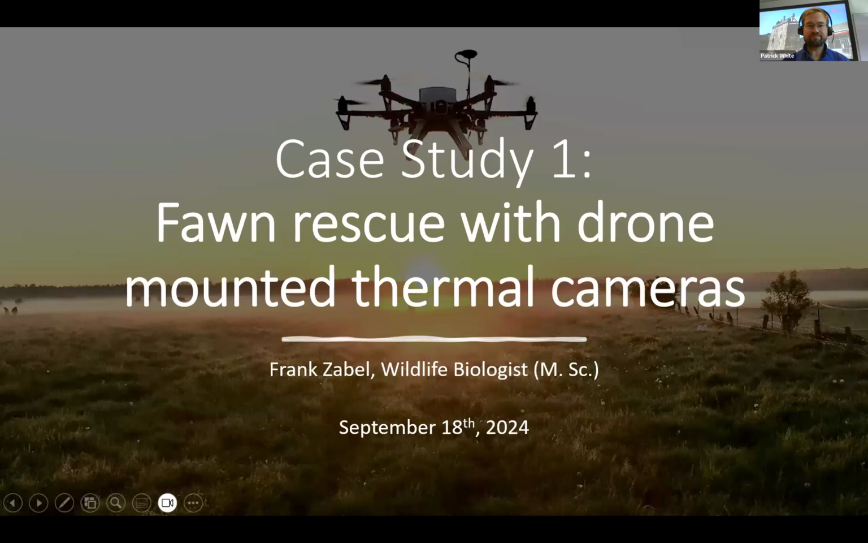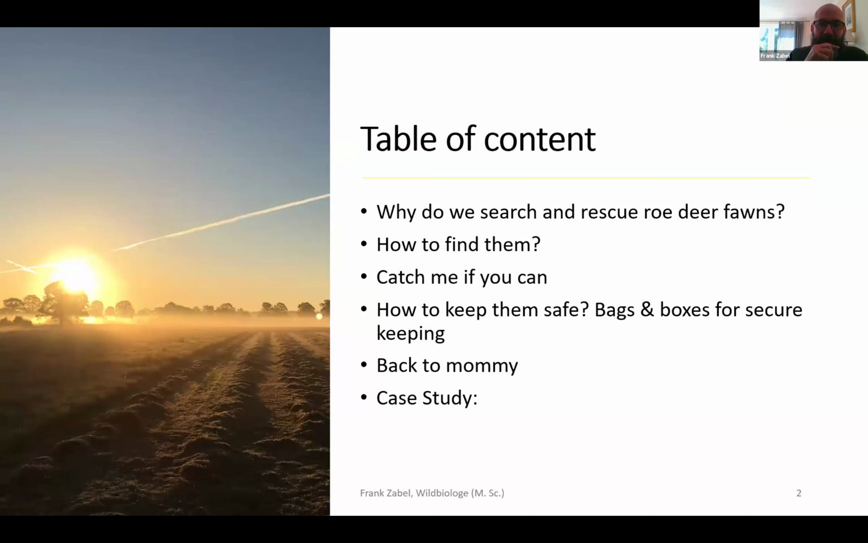Yeah, perfect. Okay, so my first case study is related to fawn rescue, and this is also the way I got in touch with the deployment of drones. I have a short table of contents for the first case study. First we will briefly touch upon why we do search and rescue of roe deer fawns, and in fact not only roe deer fawns, then how we find them. Then, given we have time, we can also look a bit into what we do after we have spotted them with the drones, because then it's of course about catching them. But I will keep this very brief.